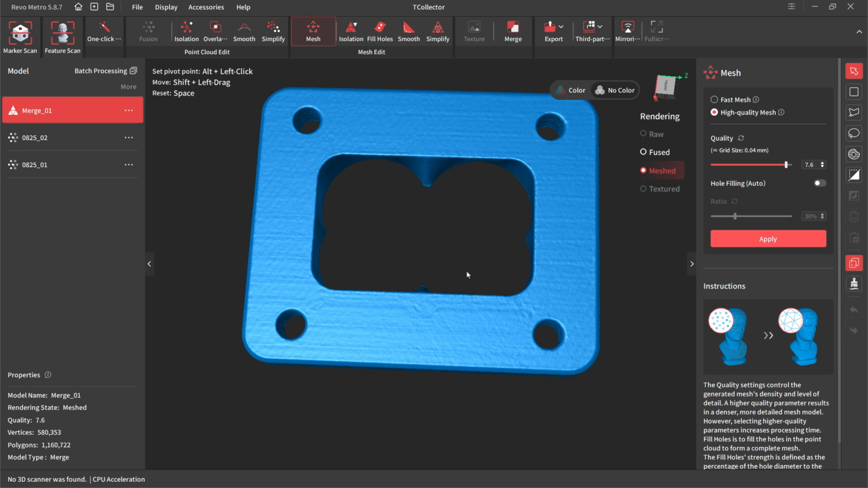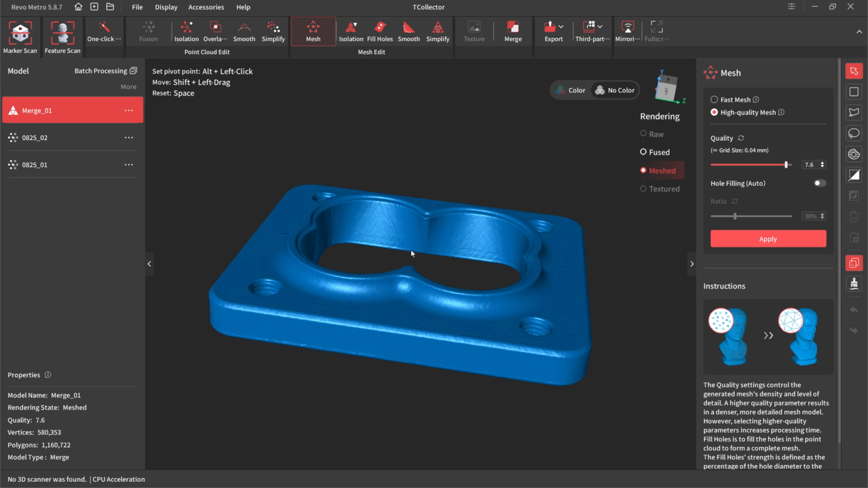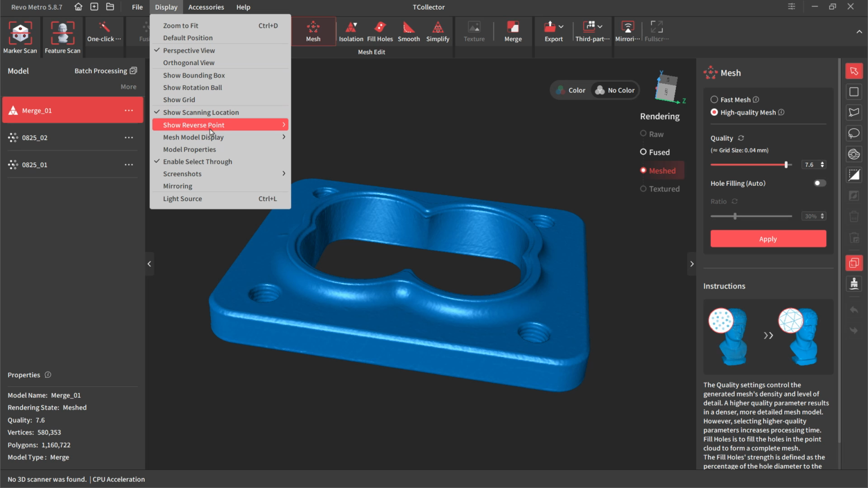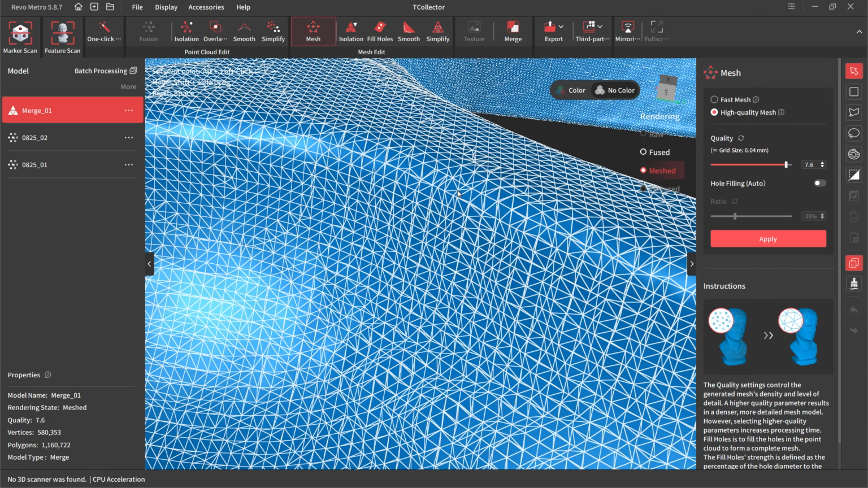I'm not concerned about it for the part itself, but that's why that is there. That's actually machining marks. But what we want to do from here is simplify this a bit. So we're going to go to display, a mesh model display, and we're going to do wireframe overlay. So when we zoom in, this is how dense we are right now.